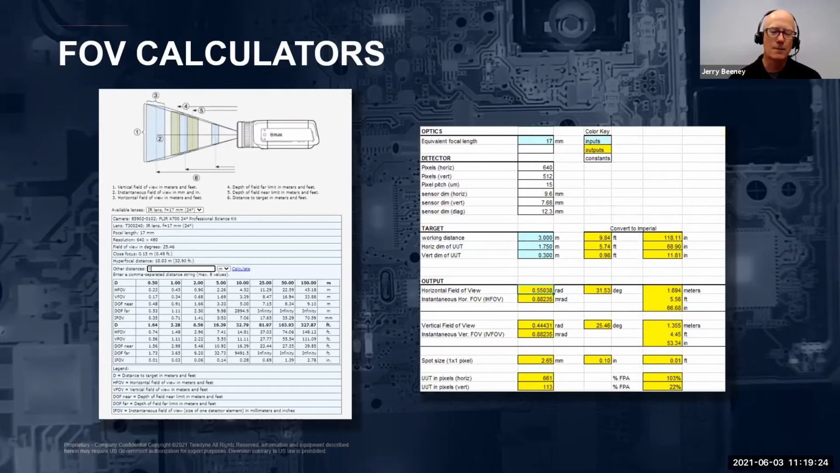The one downside of the spreadsheet, however, is it doesn't have any mechanism to alert you when you specify a working distance that is outside the capabilities of a selected lens. So there's a little bit of a watch out there. But the nice additional feature of the spreadsheet is it allows you to enter the horizontal and vertical dimensions of the article you're going to test, or the unit under test, or UUT. And it will calculate how many pixels will be on that object you want to test in both the horizontal and vertical directions based on the calculated spot size for the system.